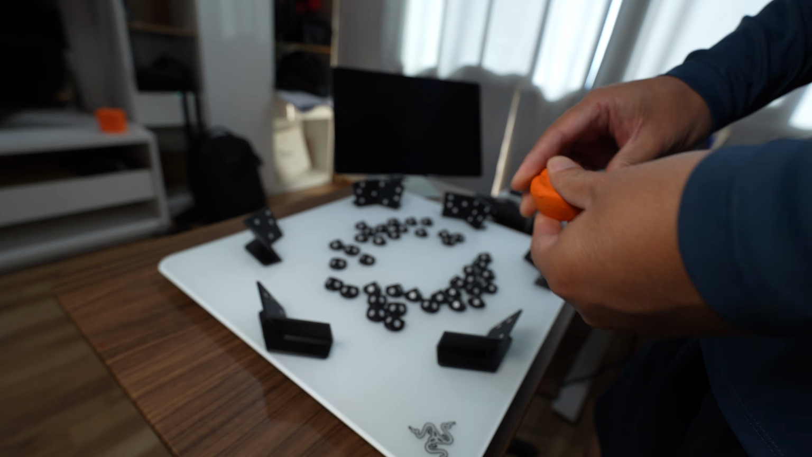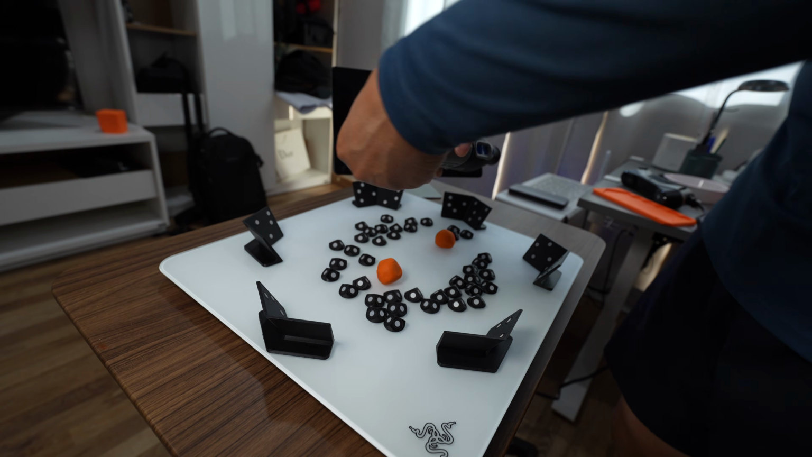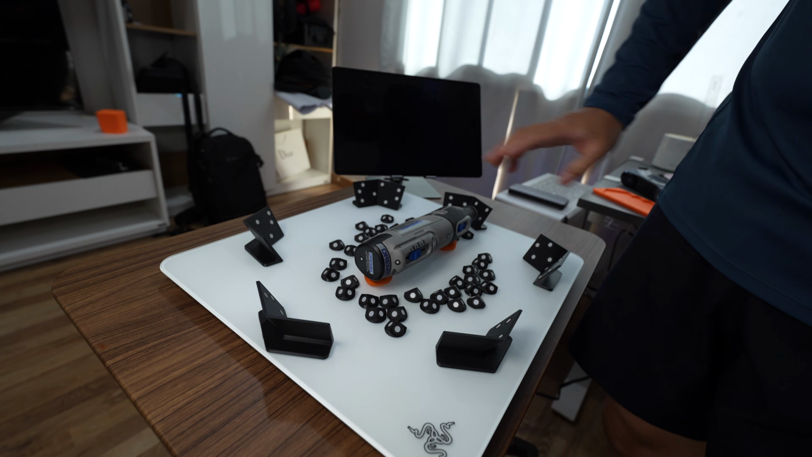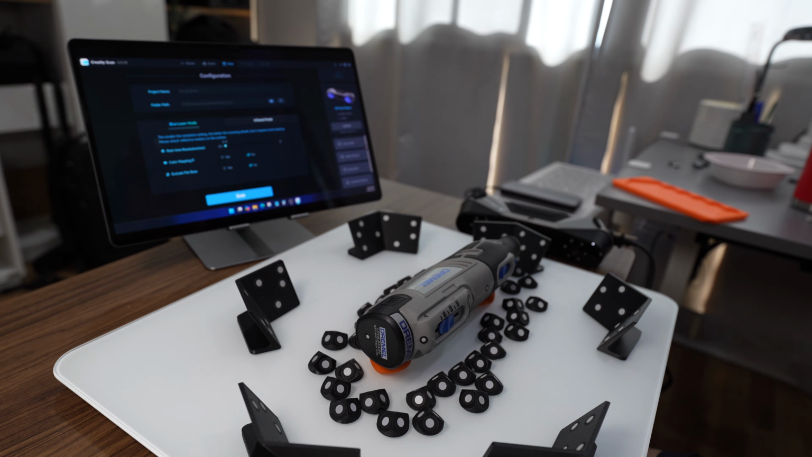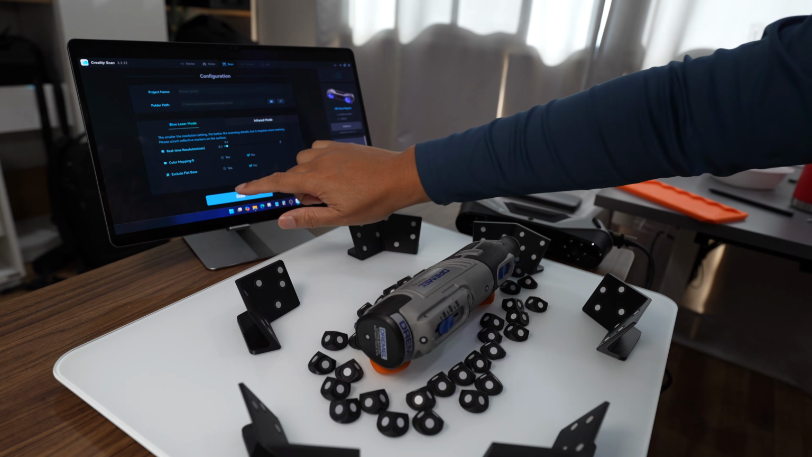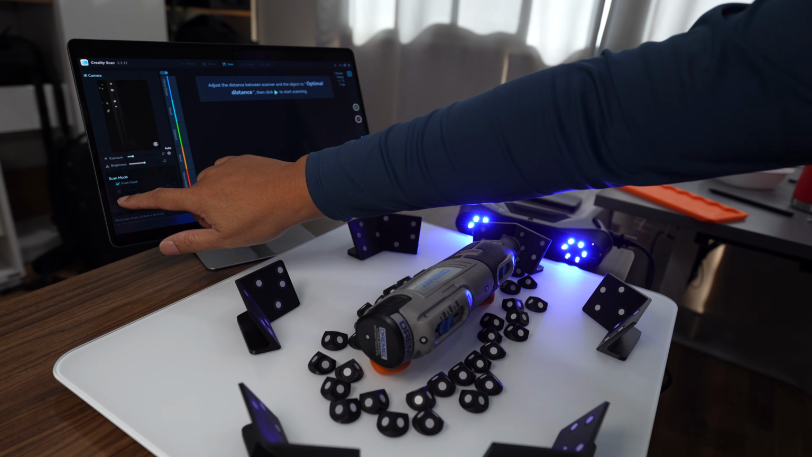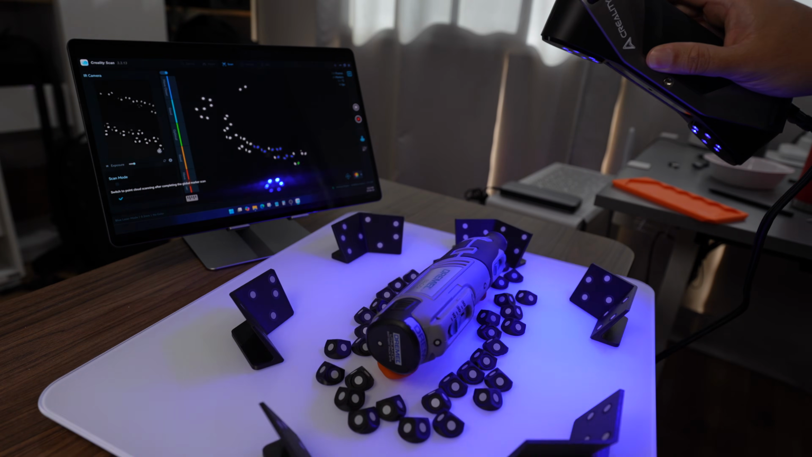So I add some clay to support the object and put it here. Okay, it shouldn't be moving. I choose the resolution 0.2. I click on start the scan. I click on automatic exposure. Click on global marker.